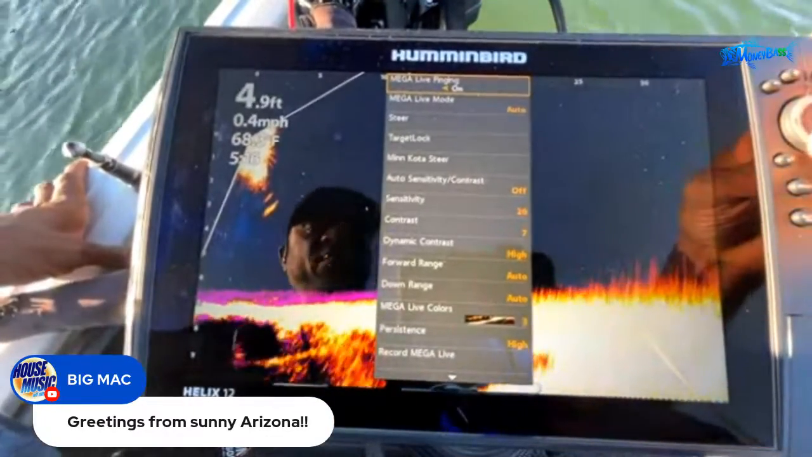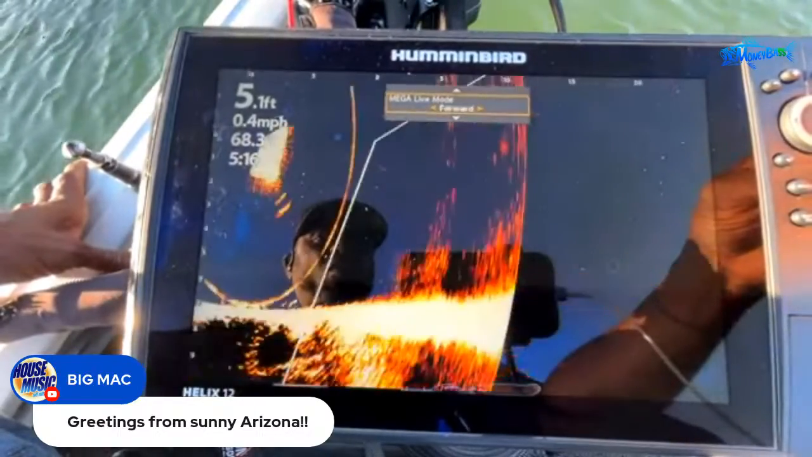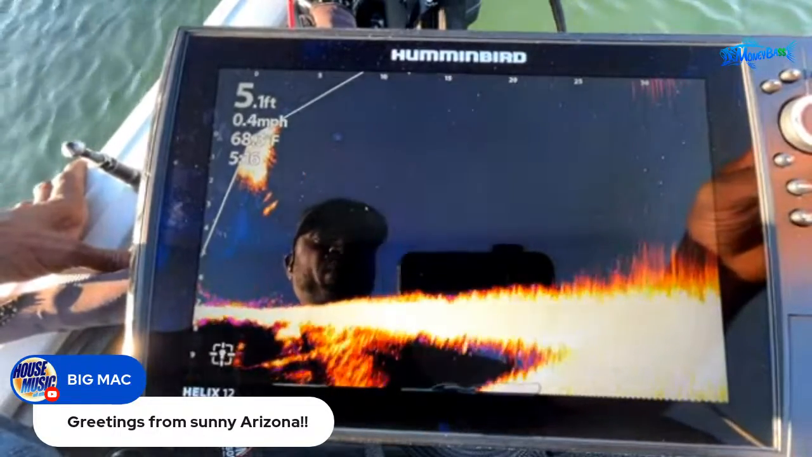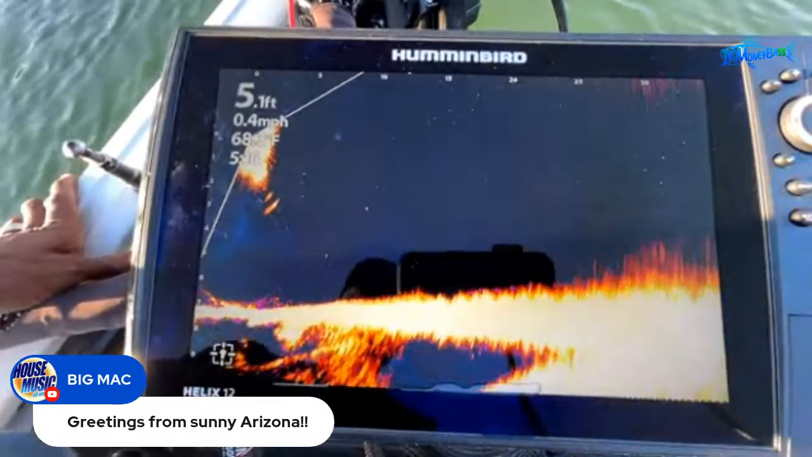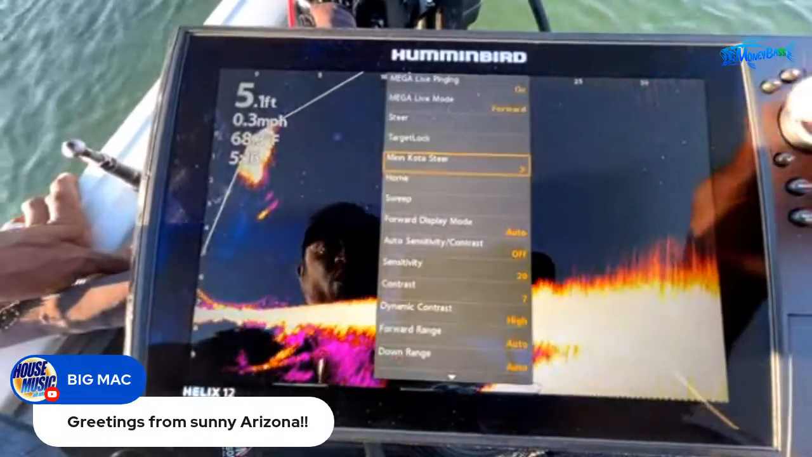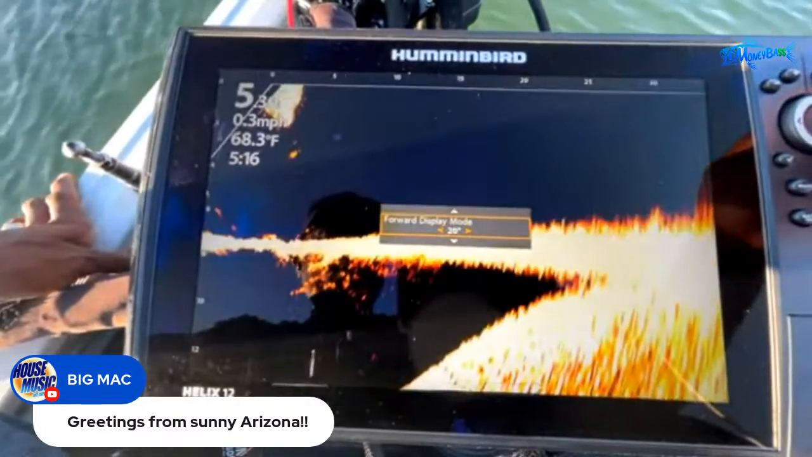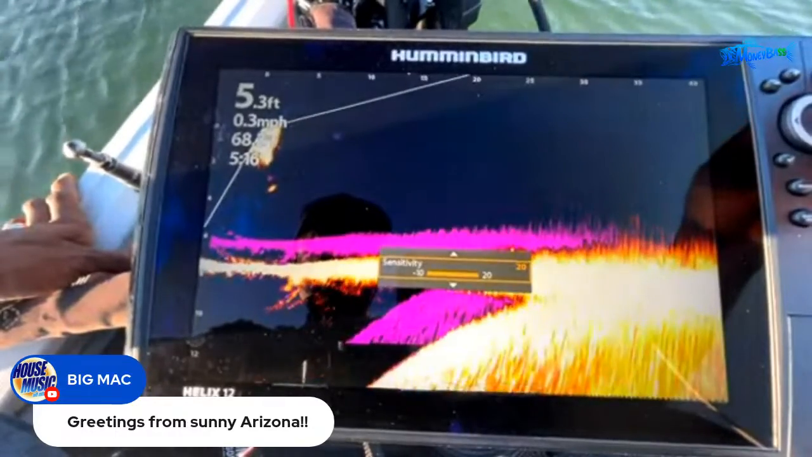So these are my current settings. And what I'm going to do, Mega Live mode, I like to keep this on forward. Let's see what else we have down here. Steer, target lock. Yeah, so none of these settings are really, I didn't take the time to adjust them. So you guys are actually see in real time how I go through here and set up my forward display mode. You will see how I set up my unit from beginning to end right here.